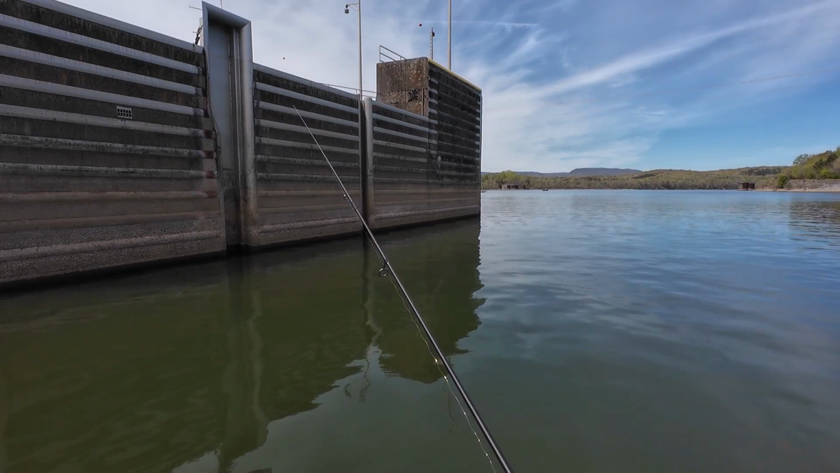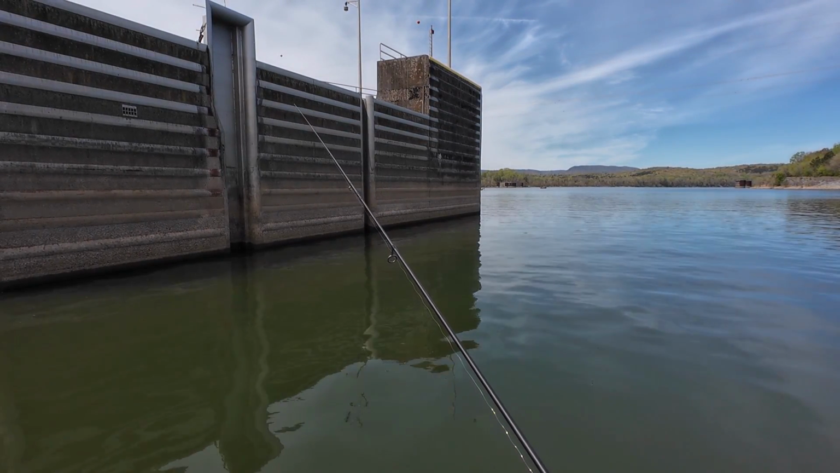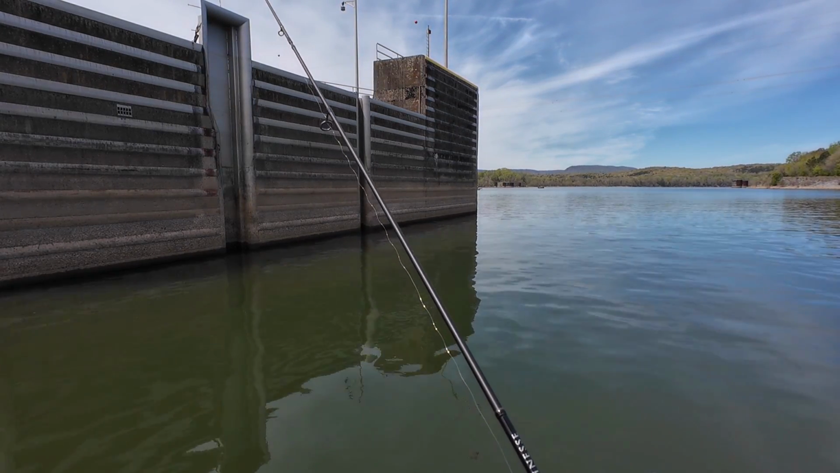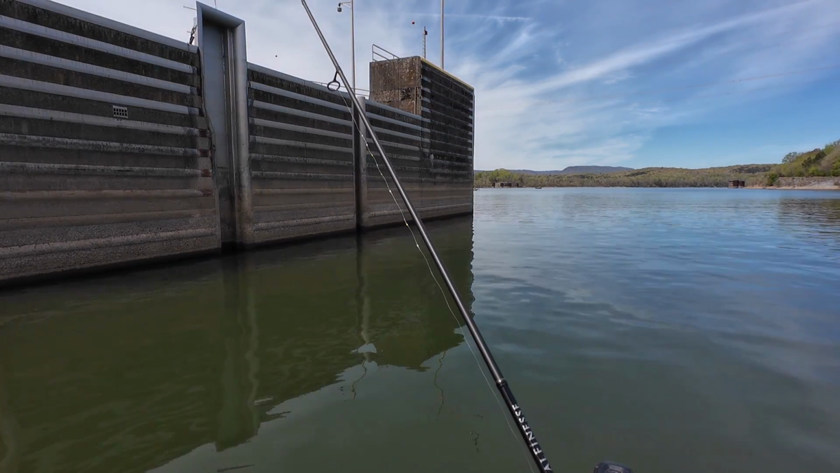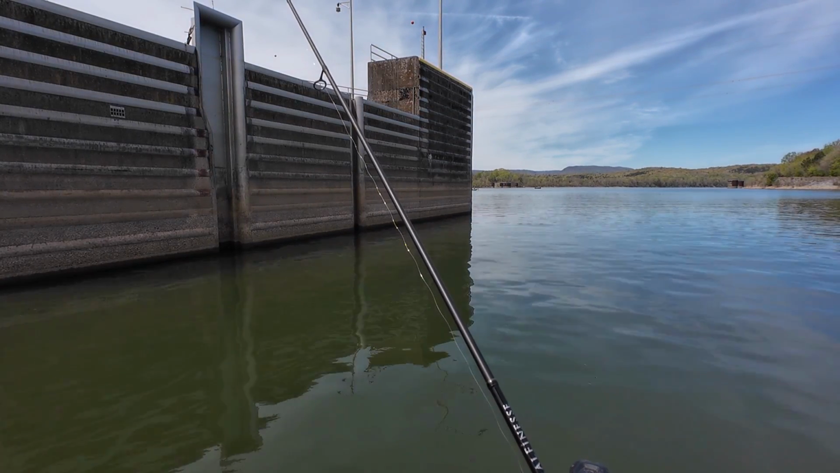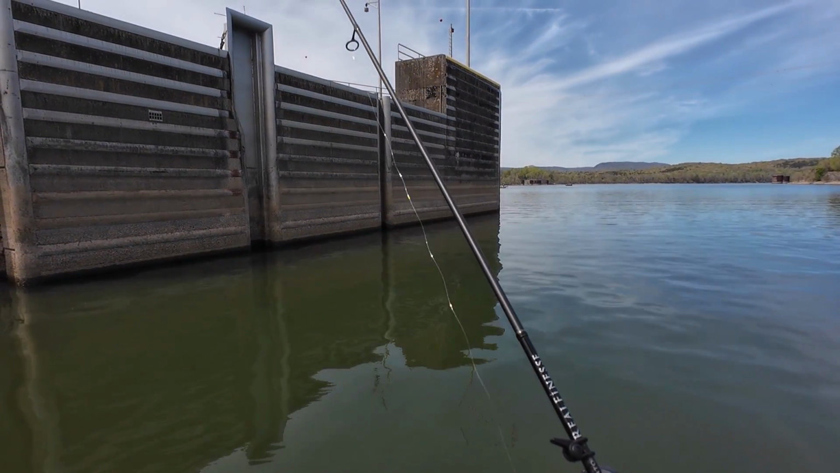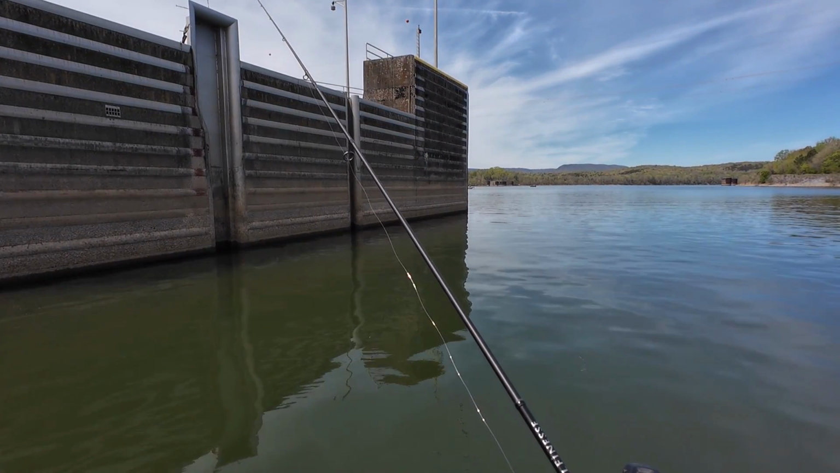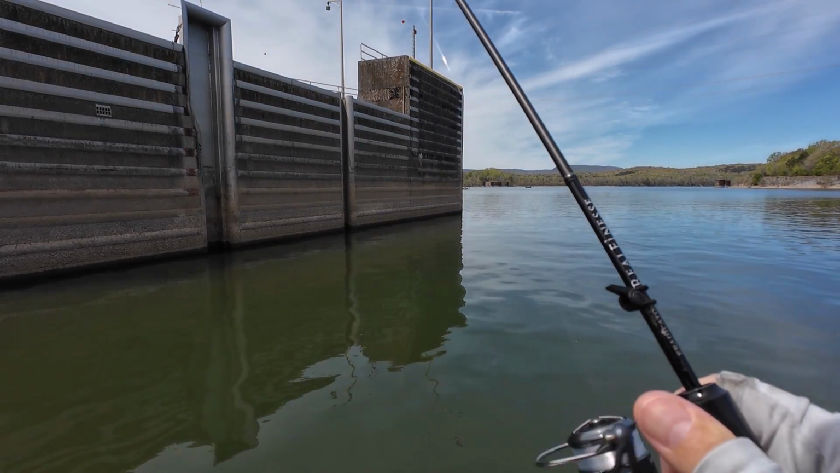I do have tungsten jigs, and I have 1.5 gram jigs with me too. I have some BG ones 1.5, but usually when I fish here under the dam, I have no patience to deal with lead at all, because okay, it's 15 feet here.